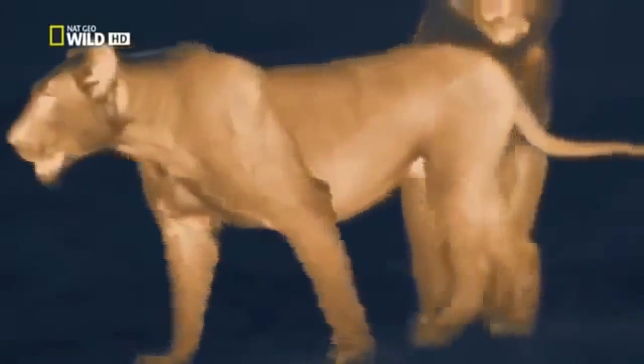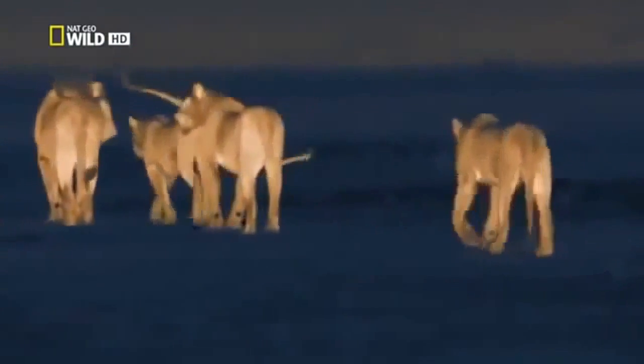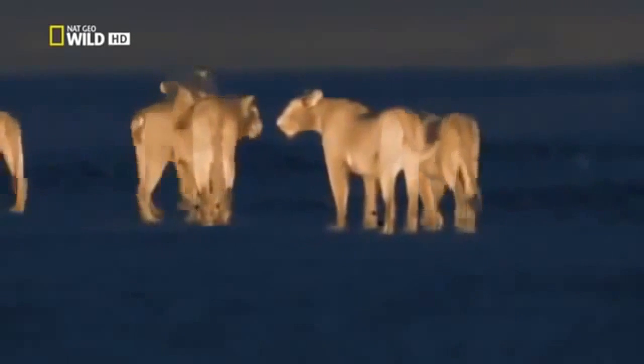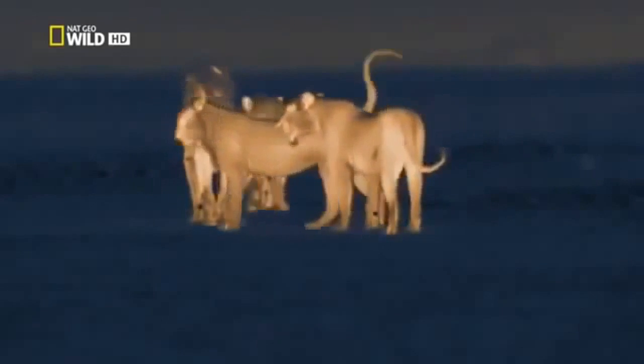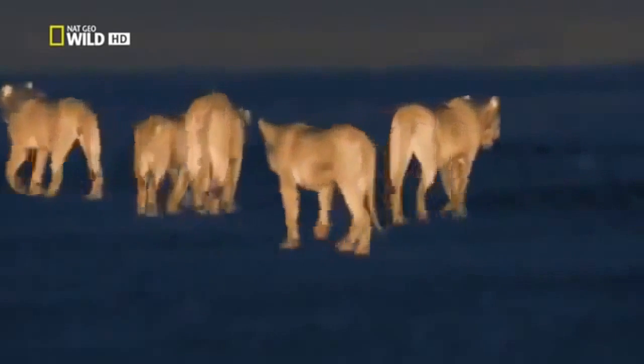Mum is not impressed. Now they'll all have to walk another half an hour before they catch up with food again. It's a painful lesson in wasted energy. Mum instructs her inept offspring to stay back this time, while she gets them all a good meal.